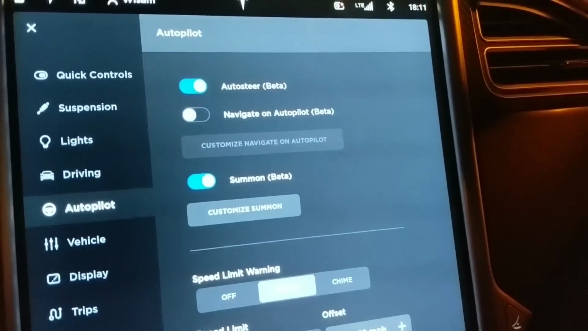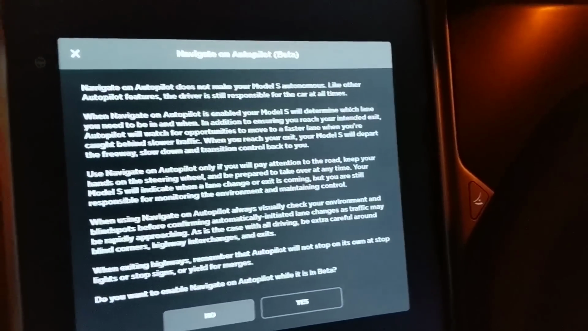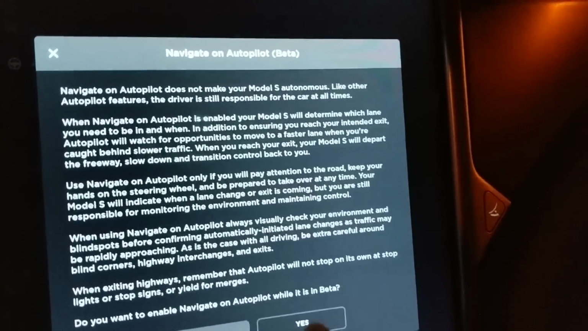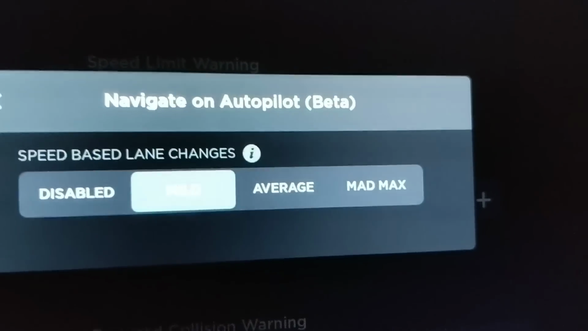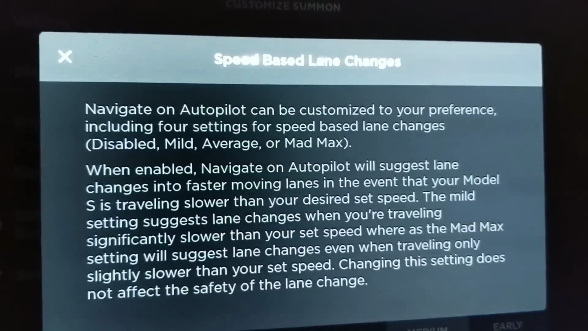So to activate Navigate on Autopilot, as you can see, it's in beta right now. You have to press the toggle, and then it gives you a quick description that you need to pay attention and what Navigate on Autopilot is. So let's hit yes, and you can also customize how aggressive it can be. Let's tap here, and by default it's set to mild, and if you press on the "i", it gives you some information about how it does speed-based lane changes.